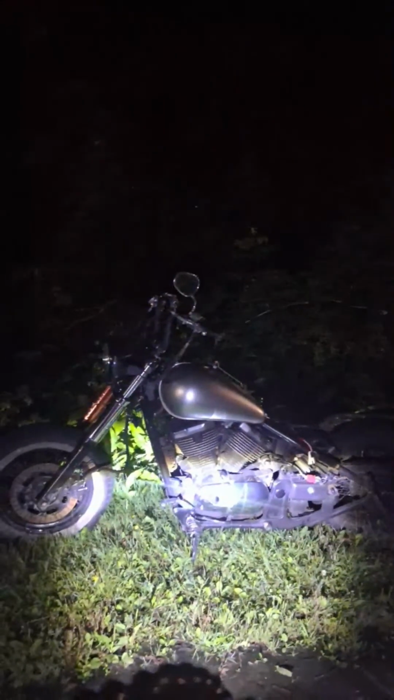Yo, it's still sitting there. This motorcycle, I seen it posted on Facebook right here, right? Just parked here randomly. Nobody knows anything about it. Nobody knows who owns it. It's just sitting there on the side of the road. Kind of messed up looking, ain't it? Yeah, it's just sitting there. Nobody knows who owns it. So yeah, it can sit there forever, I guess.